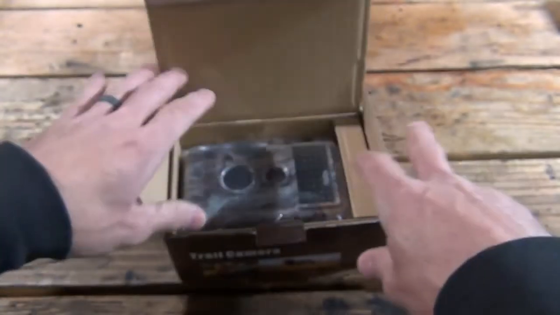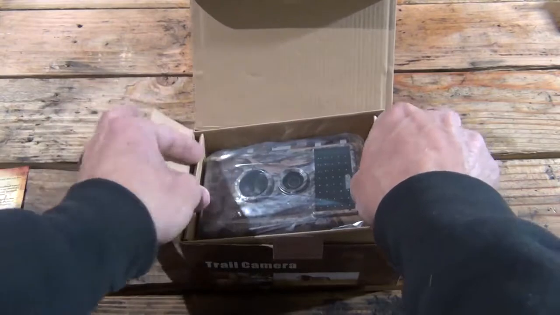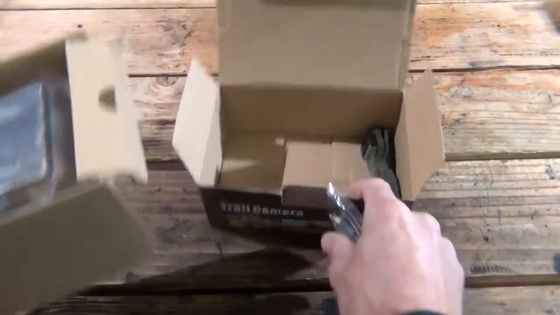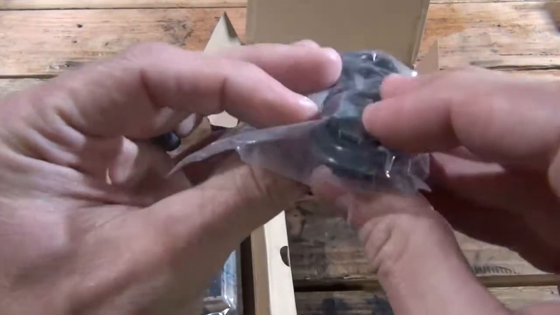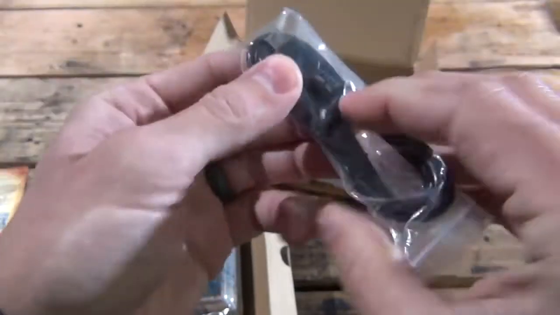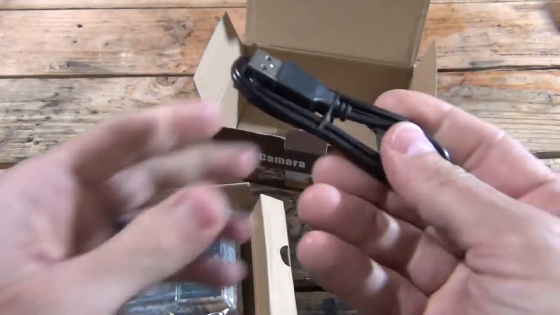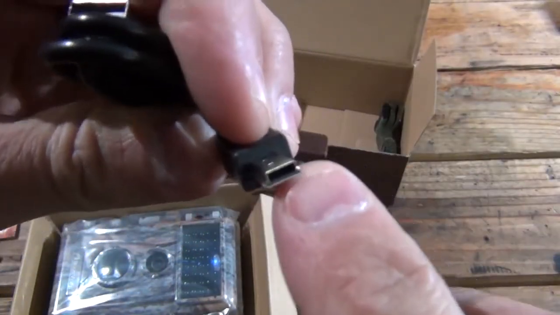So the next thing that we see here in the package is the camera itself. I'm just going to lift this box straight out. You can see here I have a USB 2 to micro, or excuse me, that's a mini USB. So USB 2 down to mini USB. It's not the micro, it's the mini, the older version. So this is not the cord that charges your cell phone. This is the one before that, the last generation.